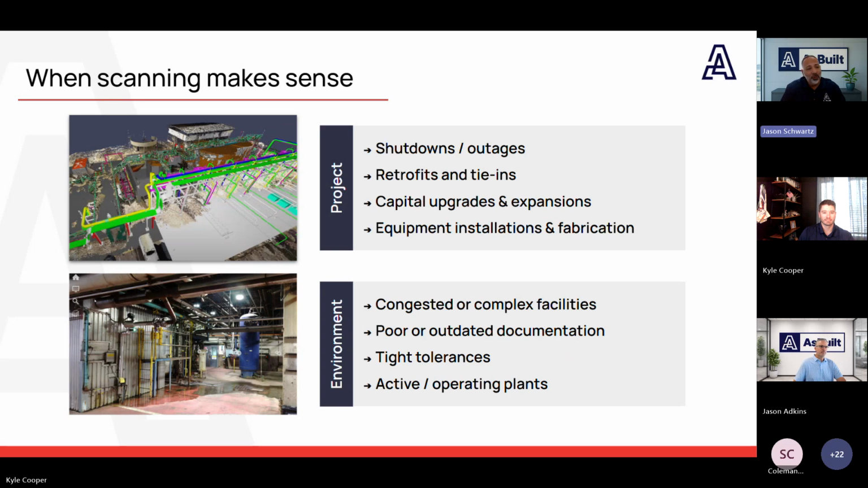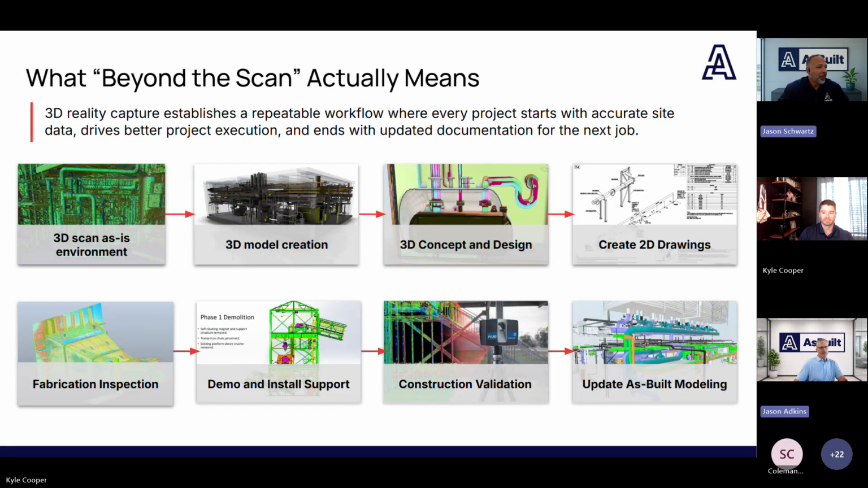And with that, I will turn it over to you, Mr. Atkins. Right. So before Jason jumps into sharing some project demo, I just want to talk about what beyond the scan actually means. Beyond the scan means that the scan is not the end product, it's actually the starting point.